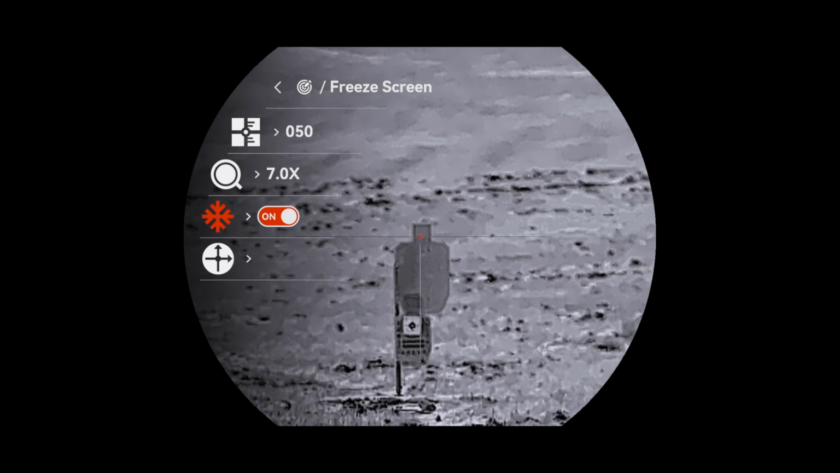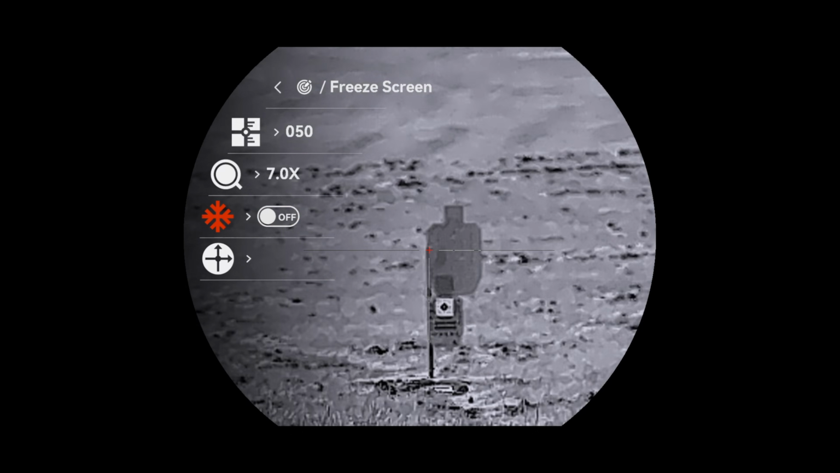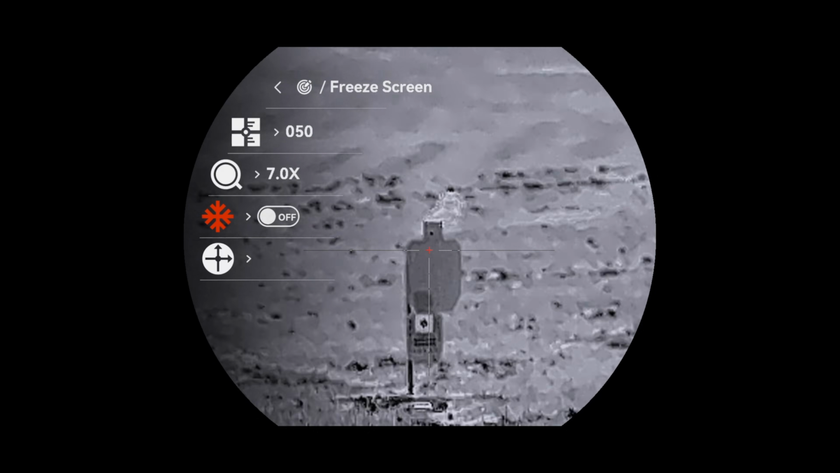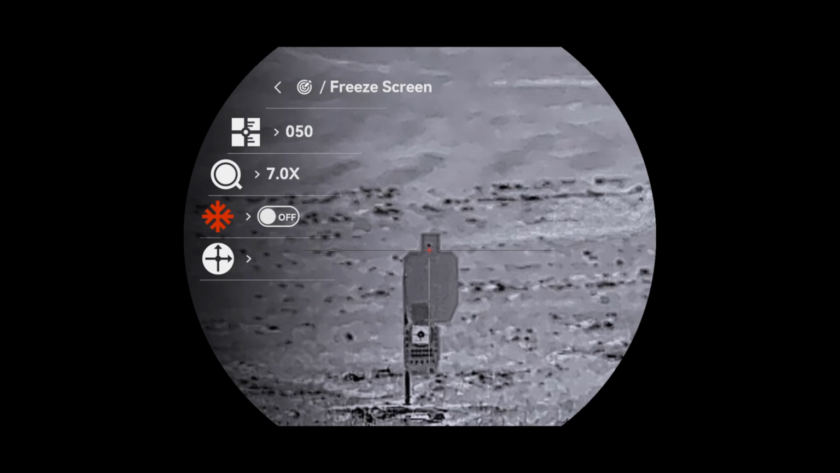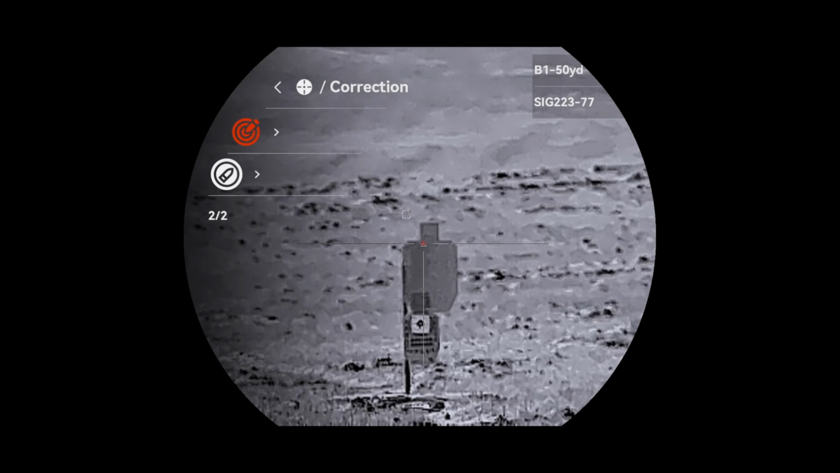You basically take a shot, freeze the frame, change the X and Y axes to match the impact, and then you save the settings and take your next shot to see the point of impact is shifted to 0. If you do it right, you really only need to take one shot. Then you can change the distance on another profile and do the same thing until you have all the distances and zeros needed.